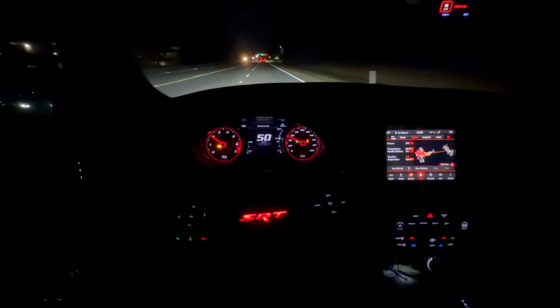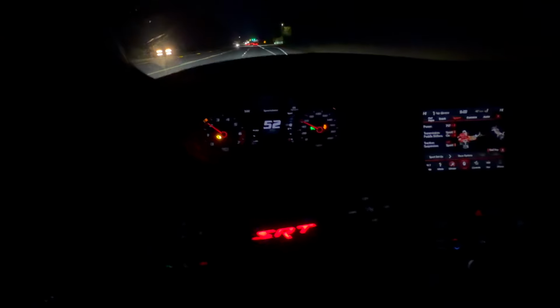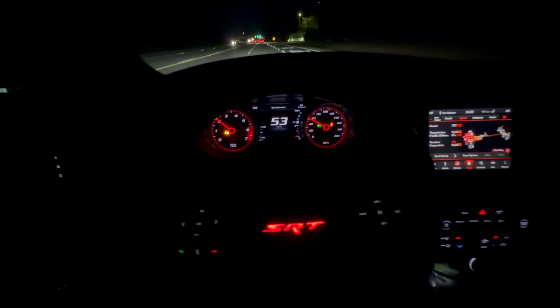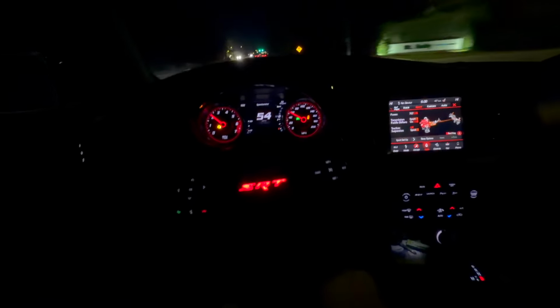Got y'all boy with a nighttime POV with the headers, man. Hold on, let me get y'all boy right. Yeah, I got y'all boy a nighttime POV with the headers, man. As y'all boy can see, I got the heater on, man. It's cold, I ain't gonna lie to y'all boy.